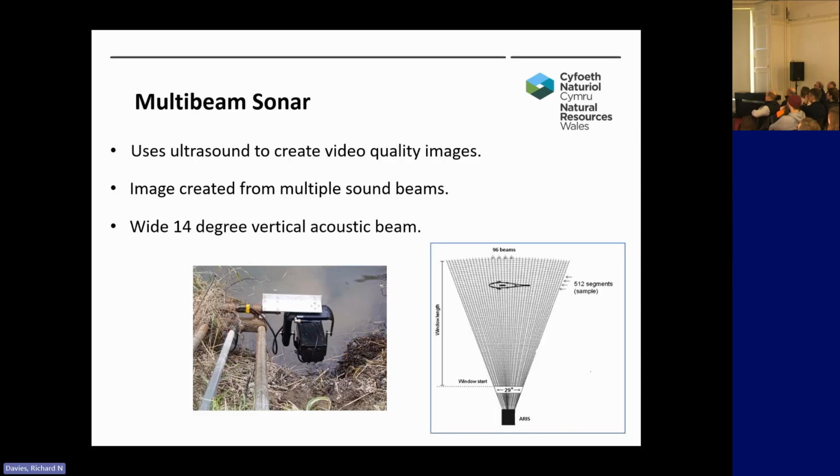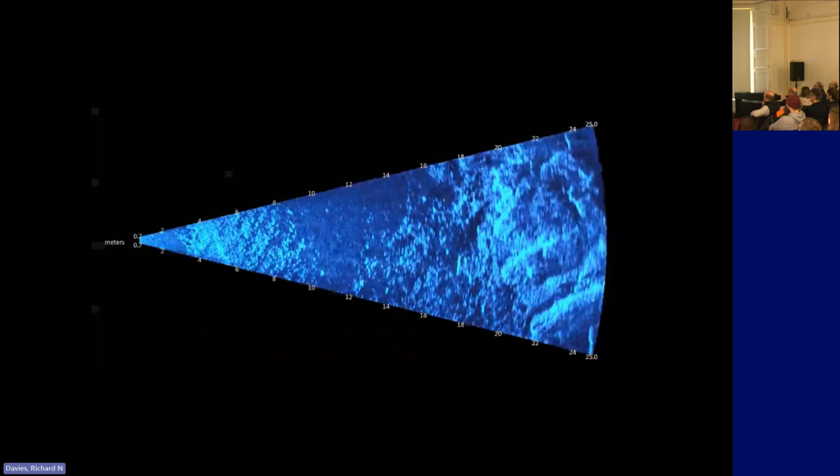So multibeam sonar, well, Marcus has already talked a bit about how they work, so I won't spend too much time on this. But basically, it captures video quality images using multiple sound beams. The diagram on the bottom there gives an idea of how it works. There are 96 individual beams, and they get sampled, and from that it creates an image. It has a defined angle, so it has quite a wide field of view. It's 14 degrees vertically, and that's quite useful in that you can cover a large area of your water column.